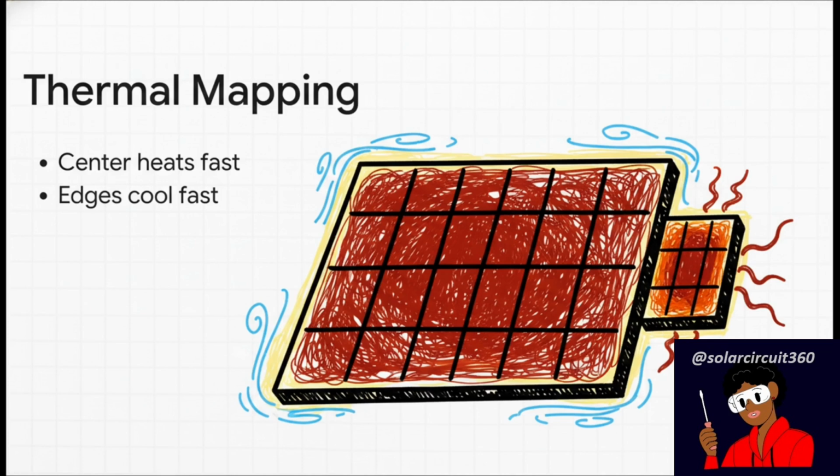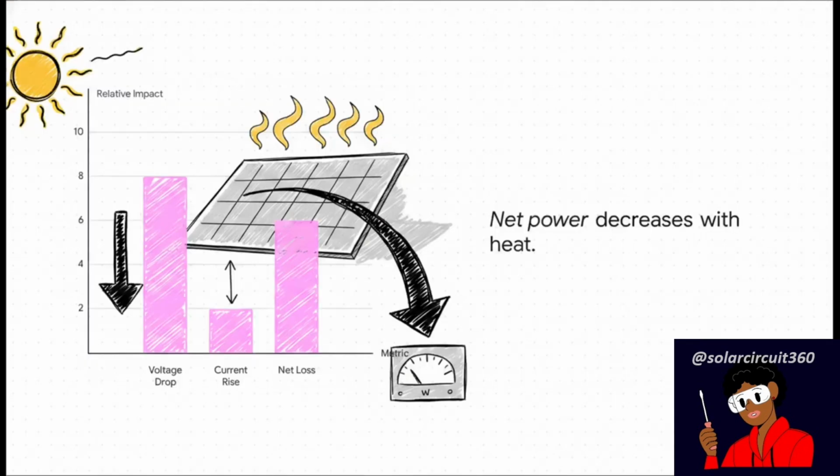But then there's the junction box. That little component becomes a very distinct hotspot, retaining heat significantly longer than everything around it. And this thermal bottleneck can cause some severe resistive losses across the entire unit. Now what's really wild is how the watt meter reacts to this thermal ramp. As the temperature rises, the voltage drops significantly, and this voltage drop completely overwhelms the very slight increase in current that happens at the same time.